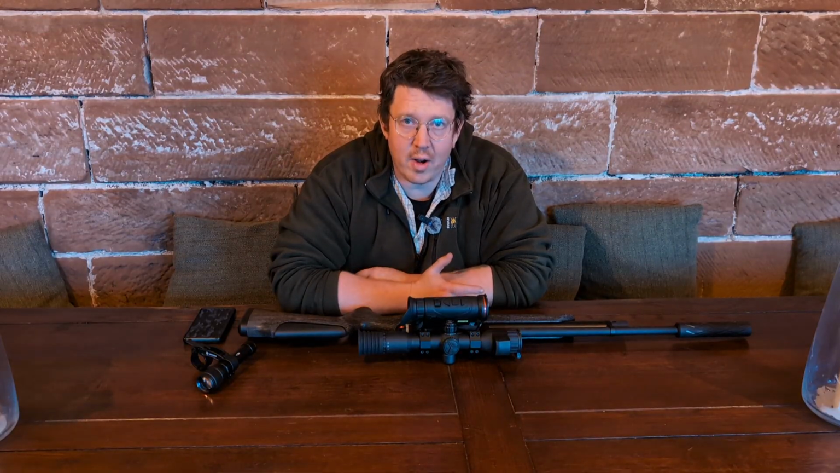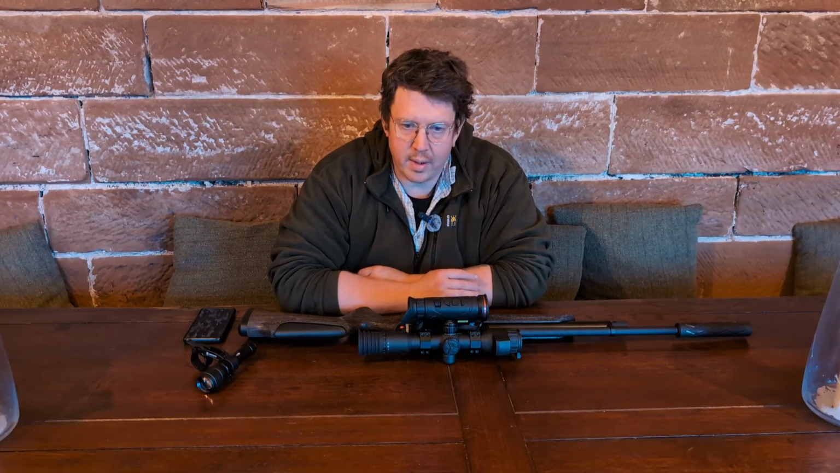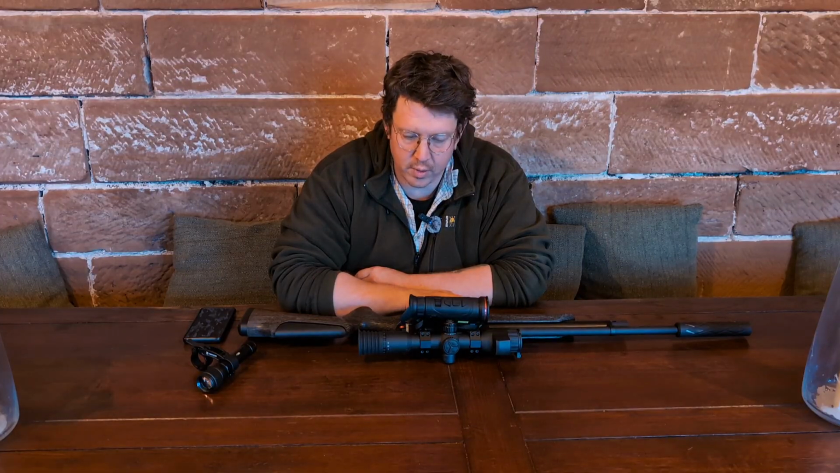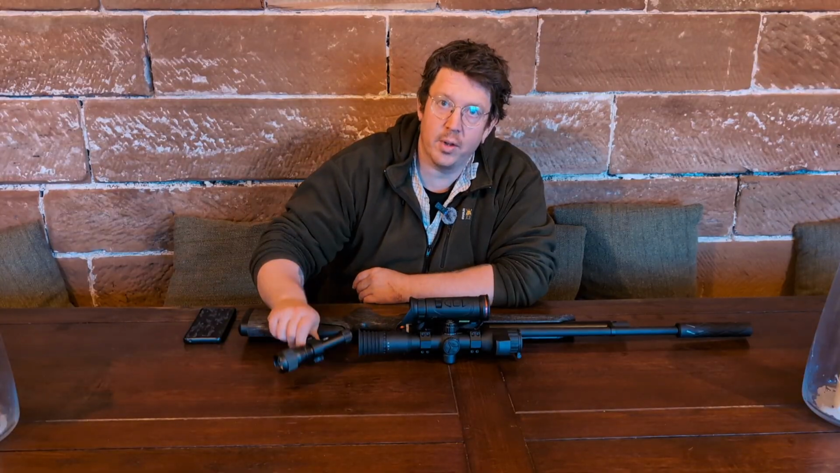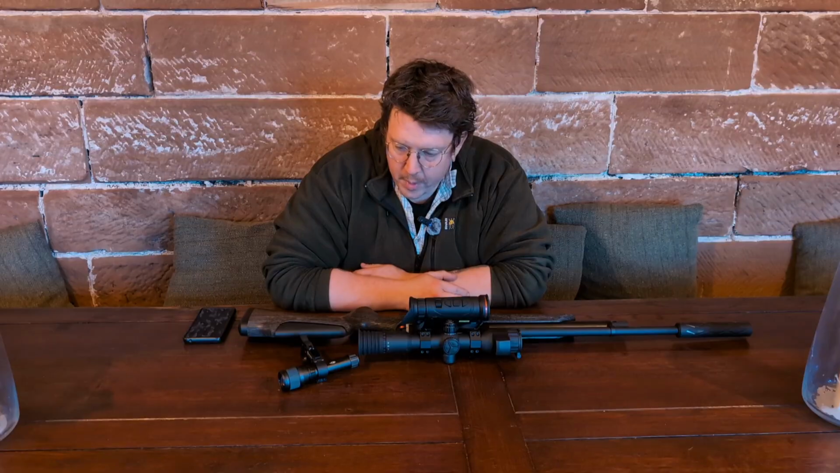Hik make a huge range of products that are going to be more suitable to bigger distances or where you need more control and more precision. But for the vast majority of people, definitely airgun shooters, I would say thermal monocular, Alpex scope, this mount, because good mount, and a different infrared torch would be the perfect combination.